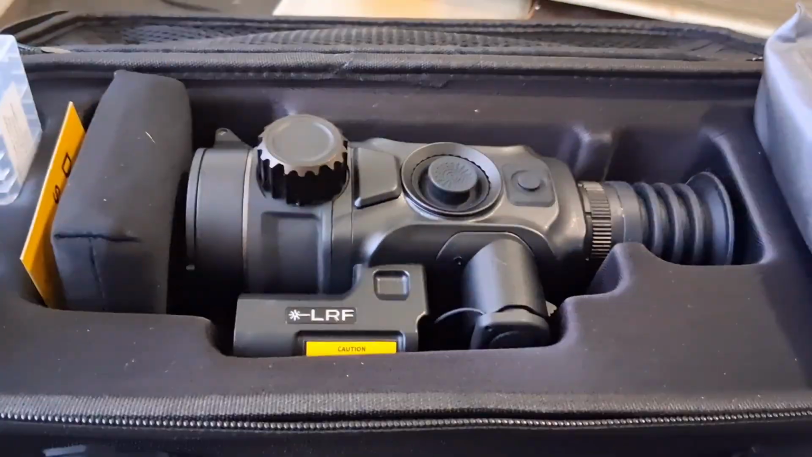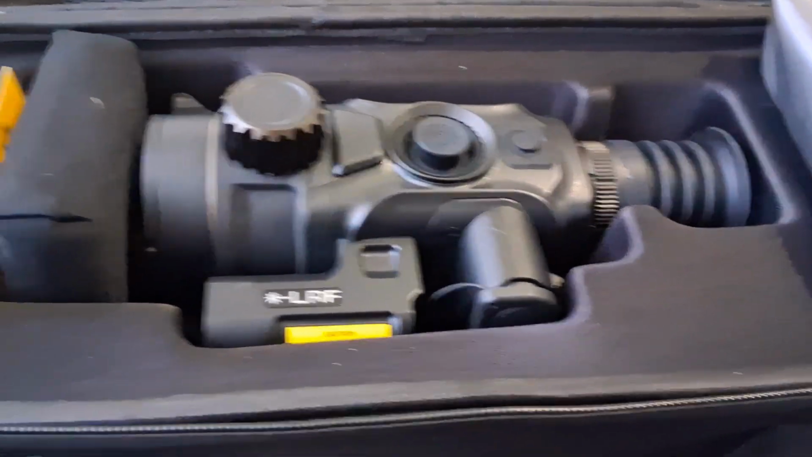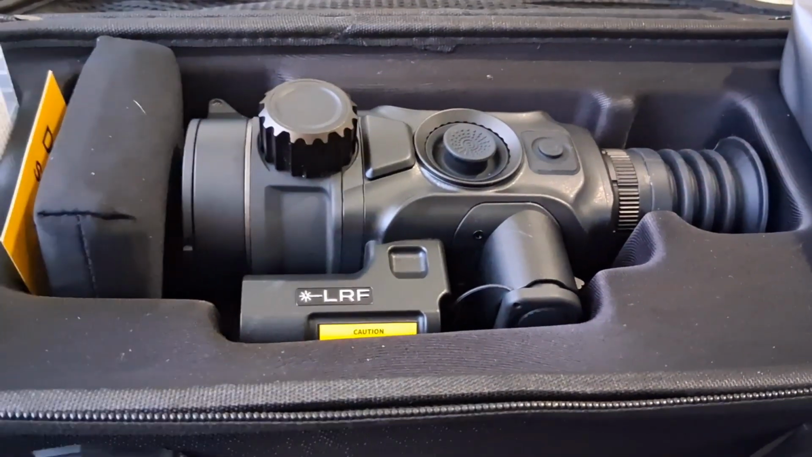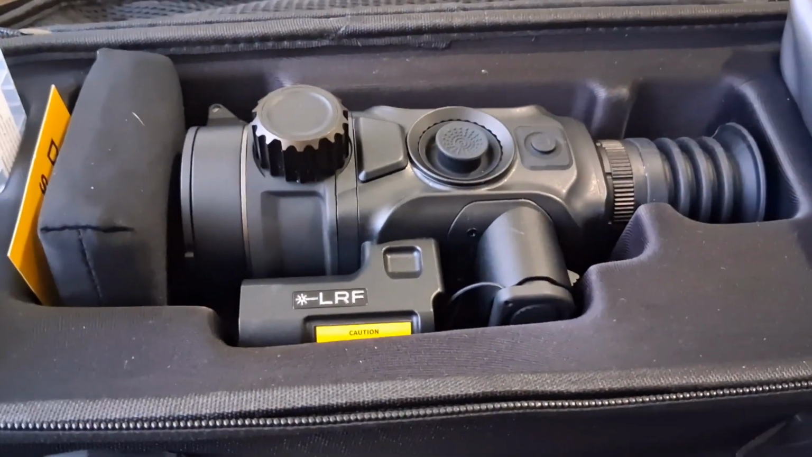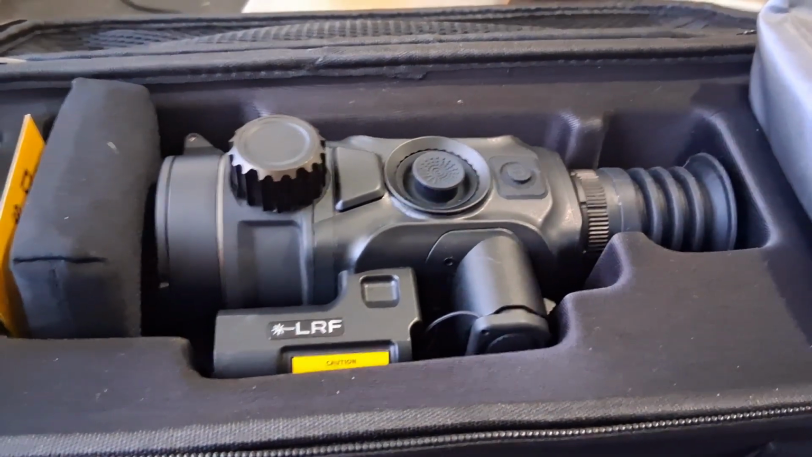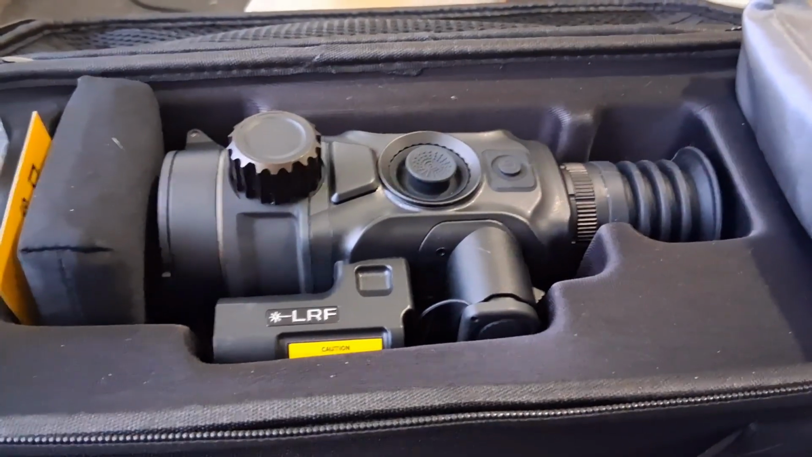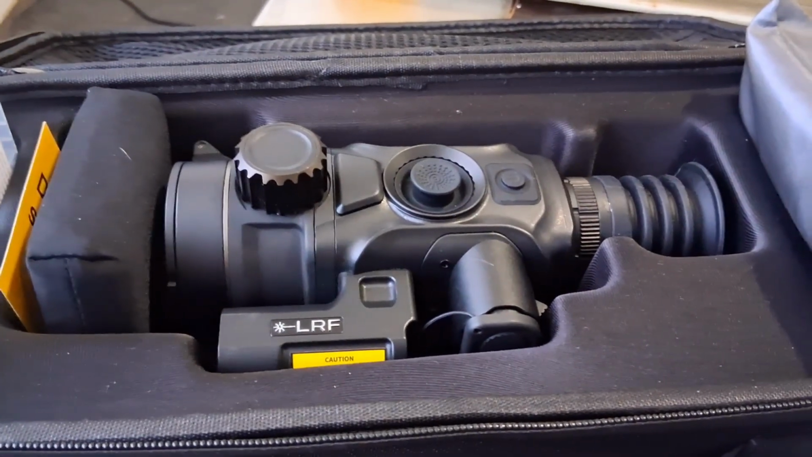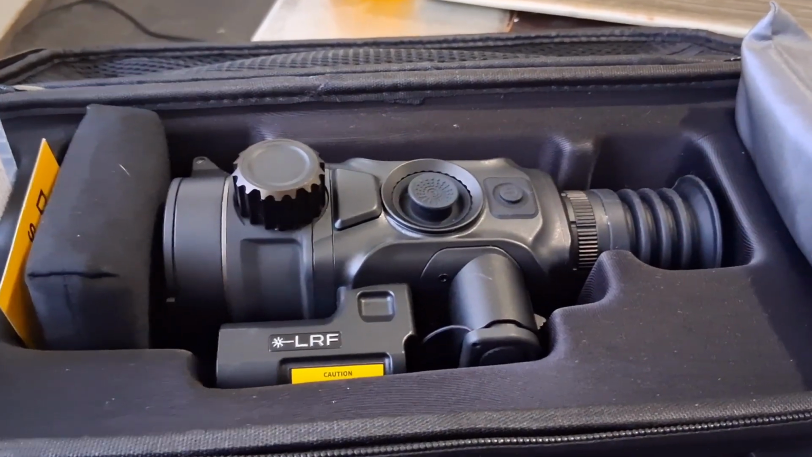13.2 digital magnification. One thing I noticed, and I like it, is the picture in picture. So when you zoom in with the digital zoom, it doesn't zoom in your main screen. It actually only zooms in your picture in picture, which I really like because I can use the picture in picture and still use the main screen as a reference for distance or the environment, like what's going on around my target.